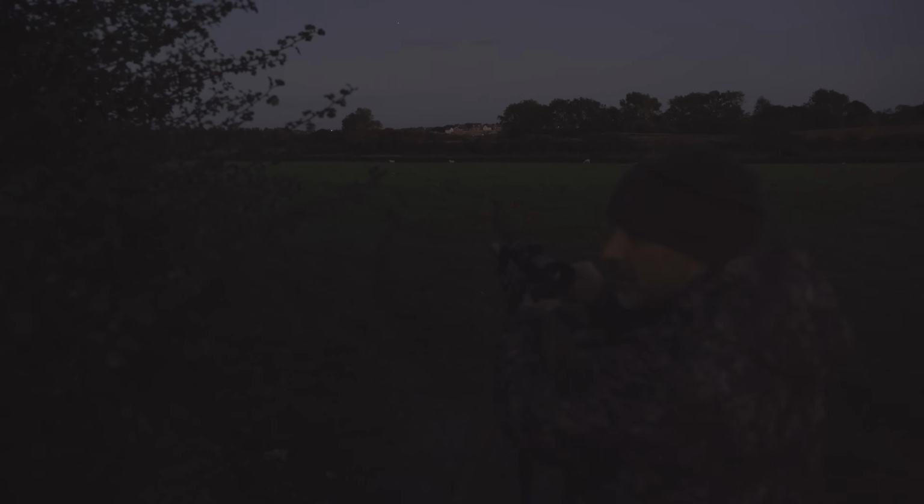Okay, so we've actually just got someone walk across the field behind, so they shouldn't be there, but as per typical, people just decide they can roam and go wherever they want, and that spooked that fox. I'm not quite sure where it's gone.